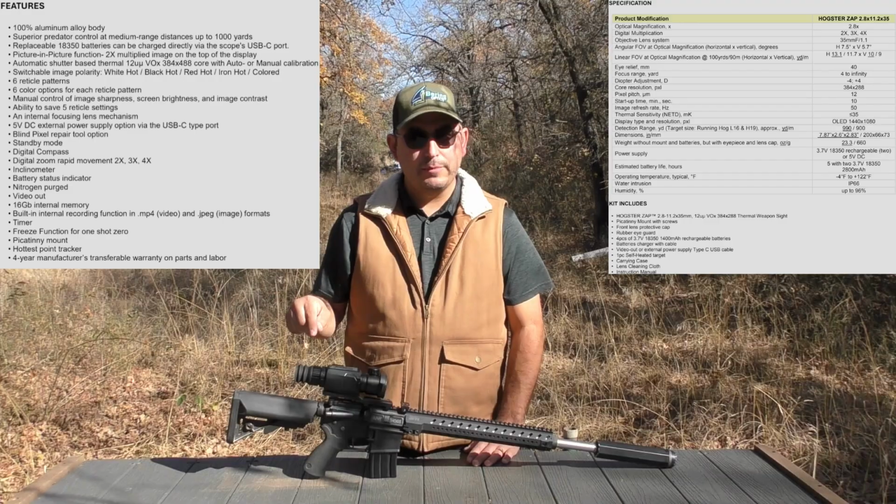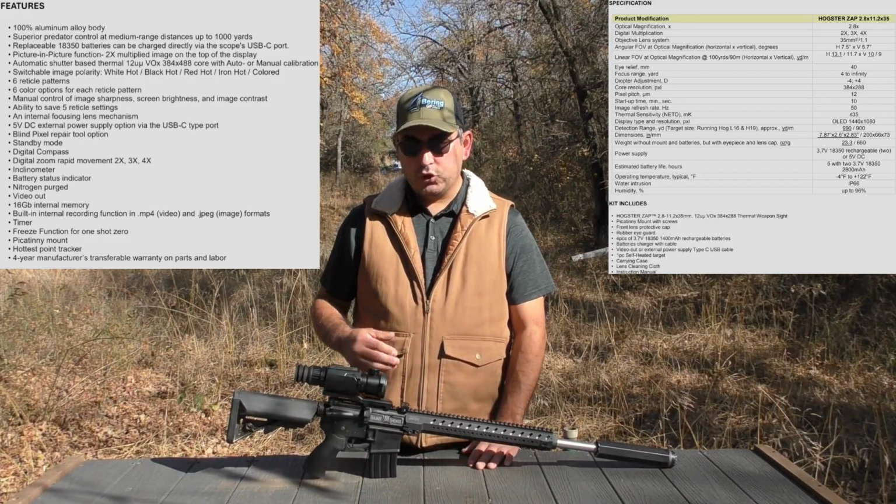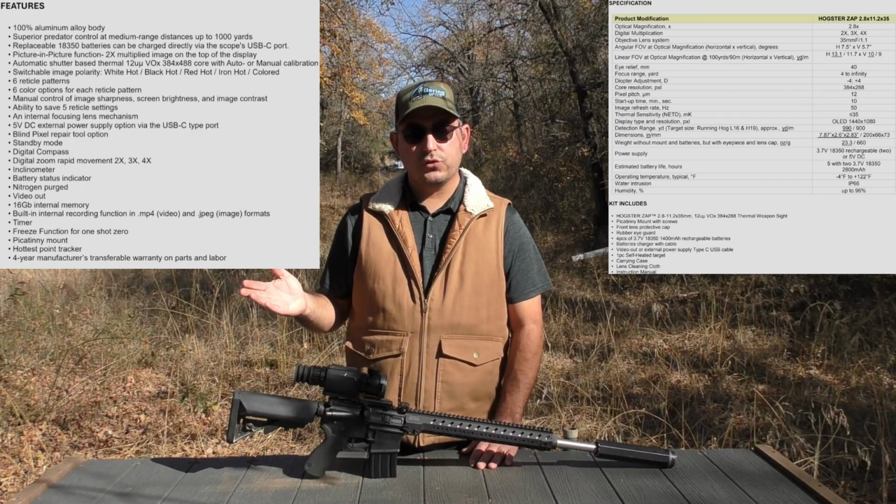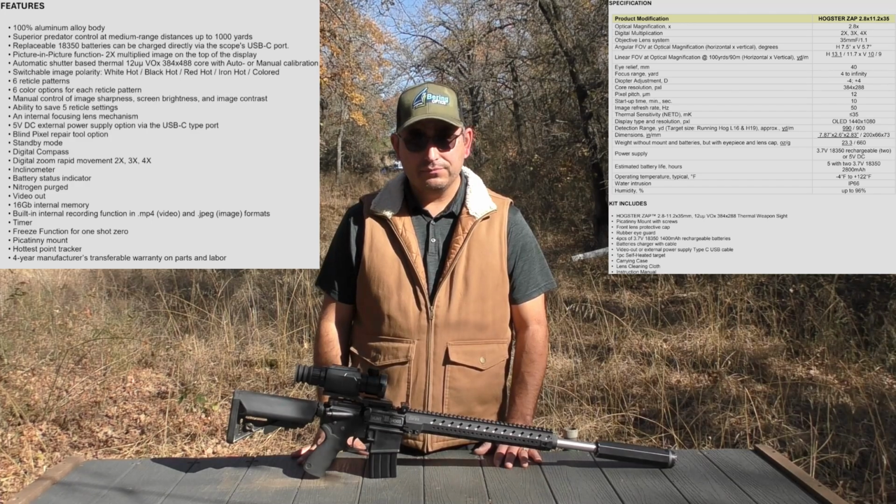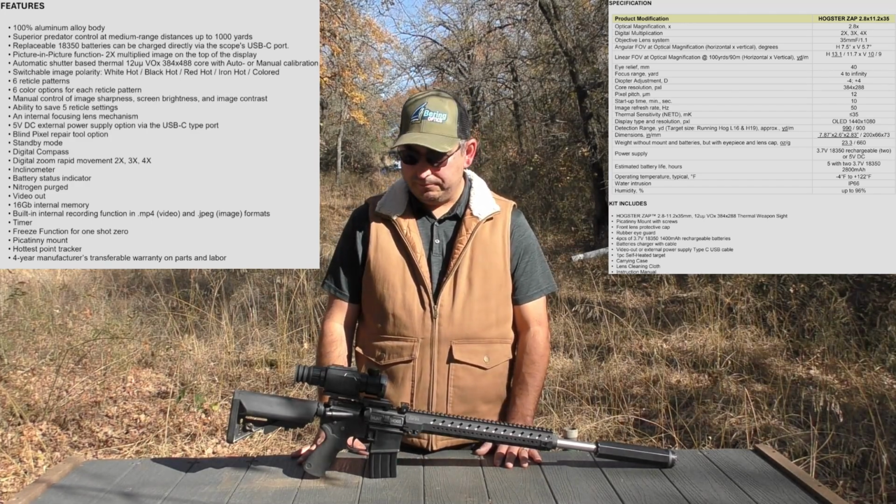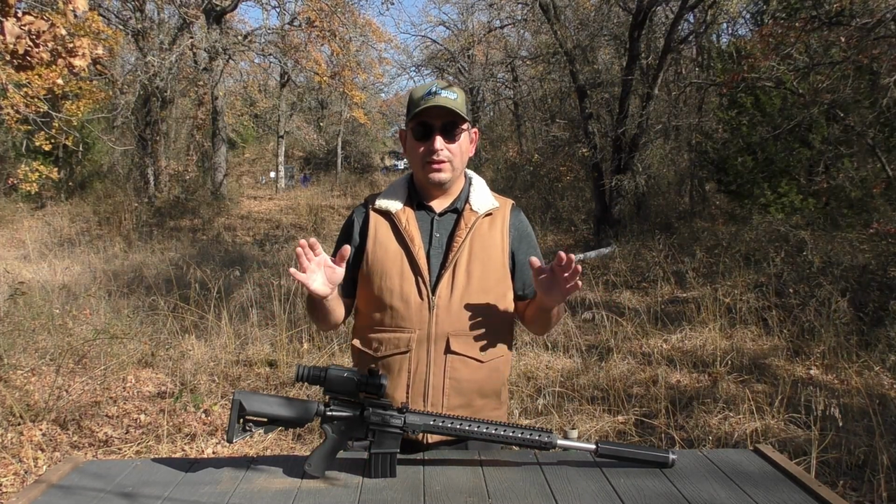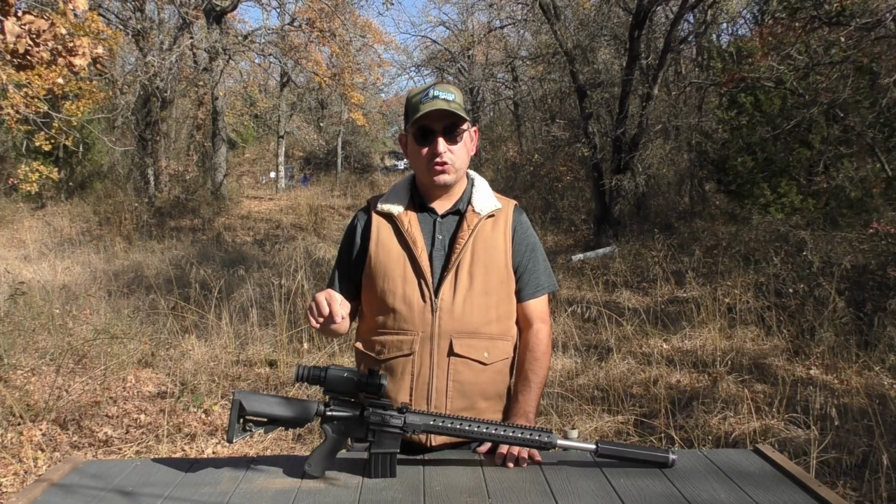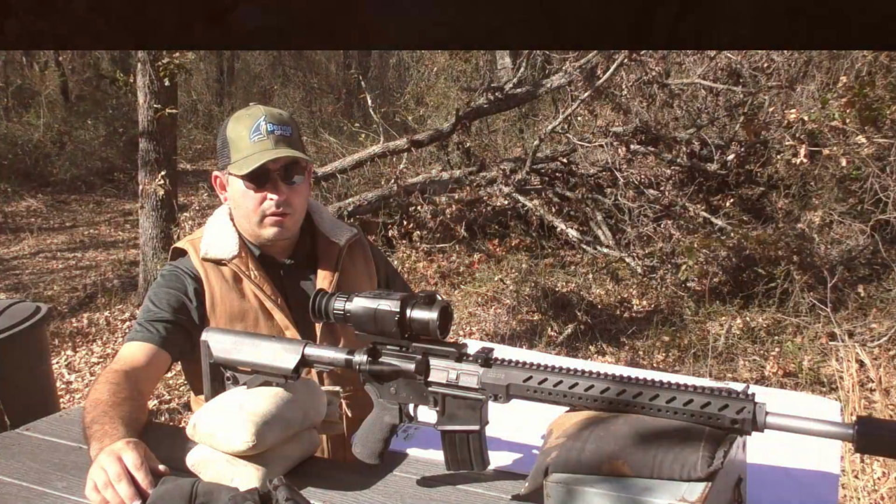A 1440 by 1080 near-eye display, 6 color palettes, multiple profiles on board, one-shot zeroing, 4-year fully transferable warranty, parts and labor. Everything I just read off for $13.25. It's unbelievable. Again, the Hogster ZAP, designed by Bering Optics, priced for all hunters.